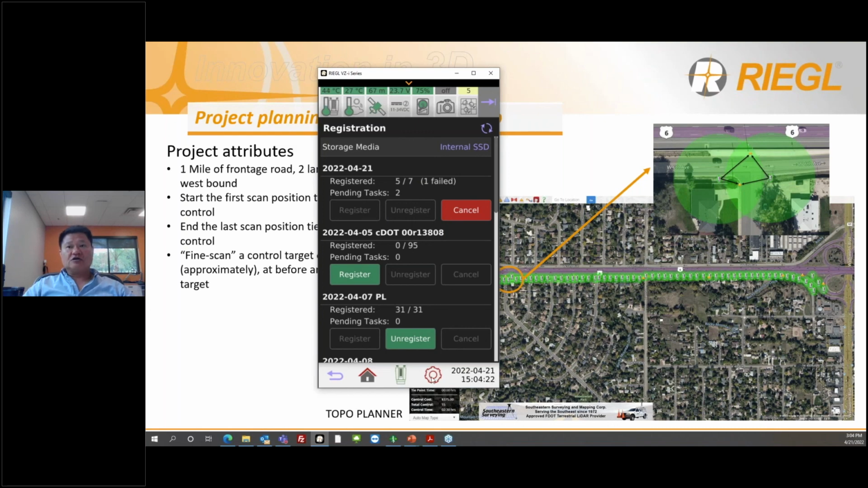So you just change your workflow setting in the registration, and then it would do an indoor search instead of an outdoor search.